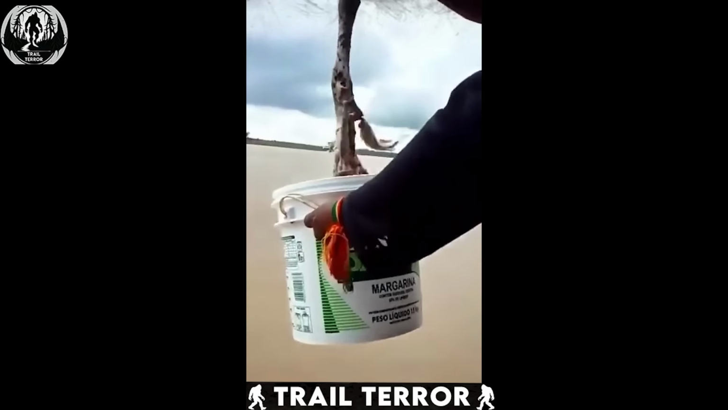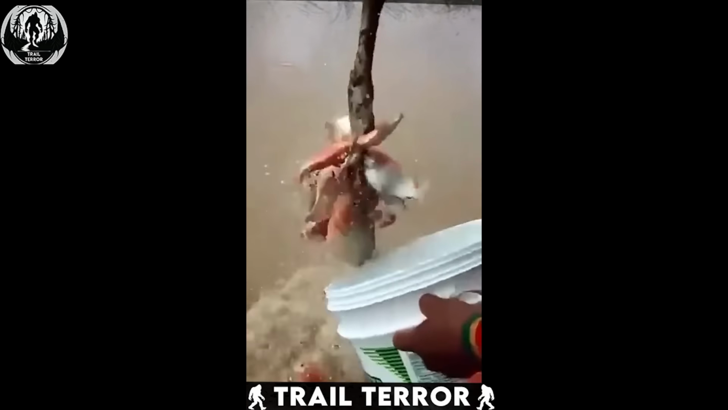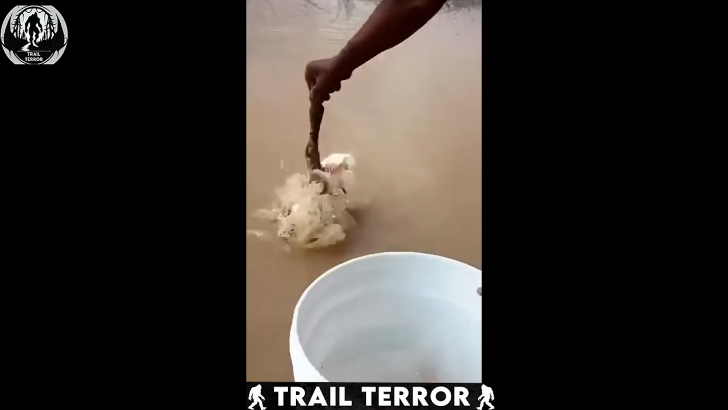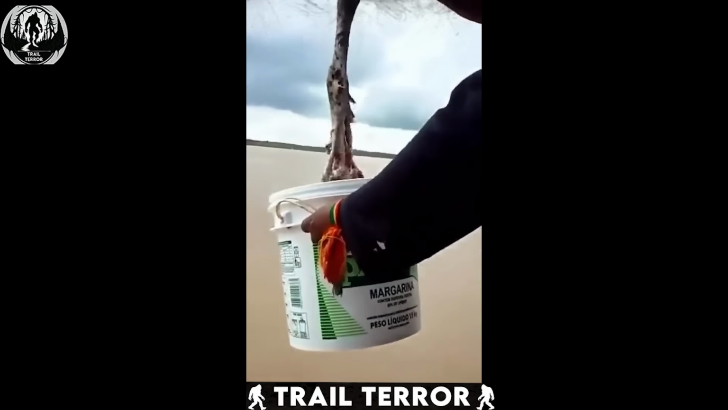They use a bucket to scoop up the catch, and then repeat the process several times, each time bringing up a handful of fish. It's the easiest fishing method I've ever seen. I mean, what kind of animal leg is that? It must be irresistible to the fish.